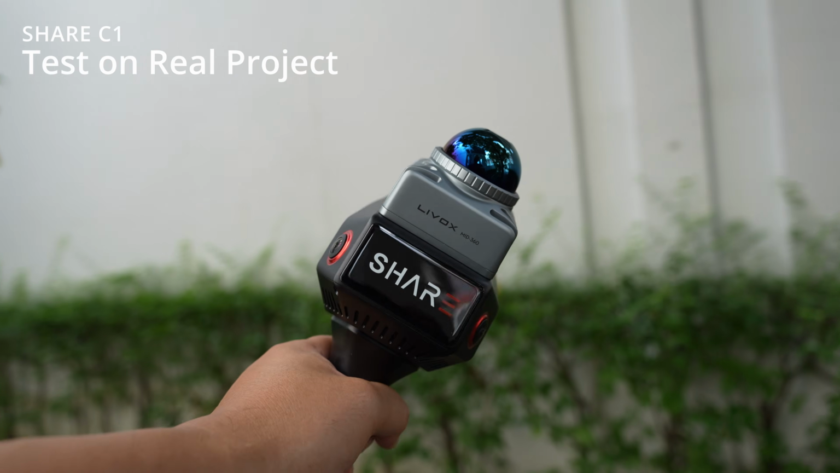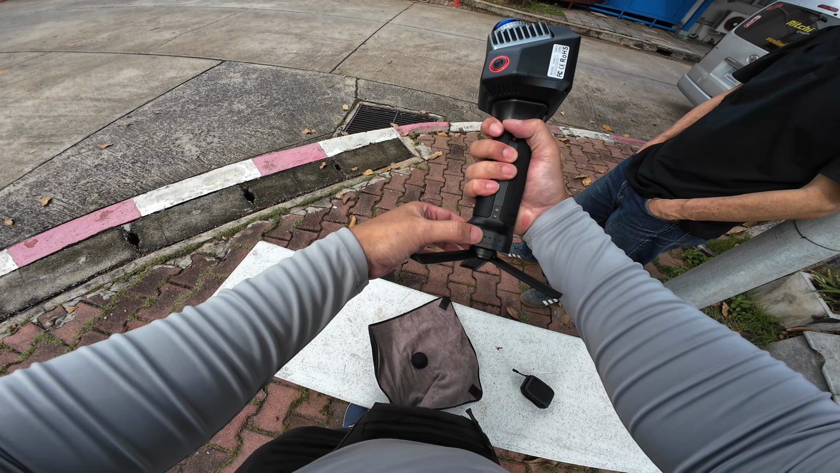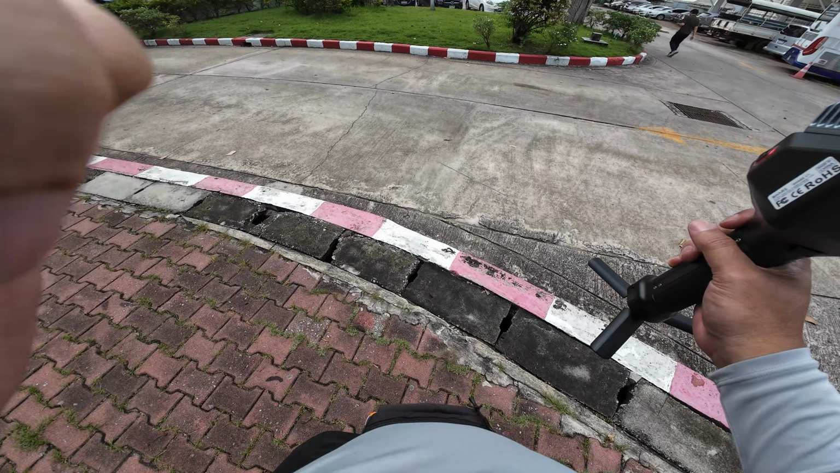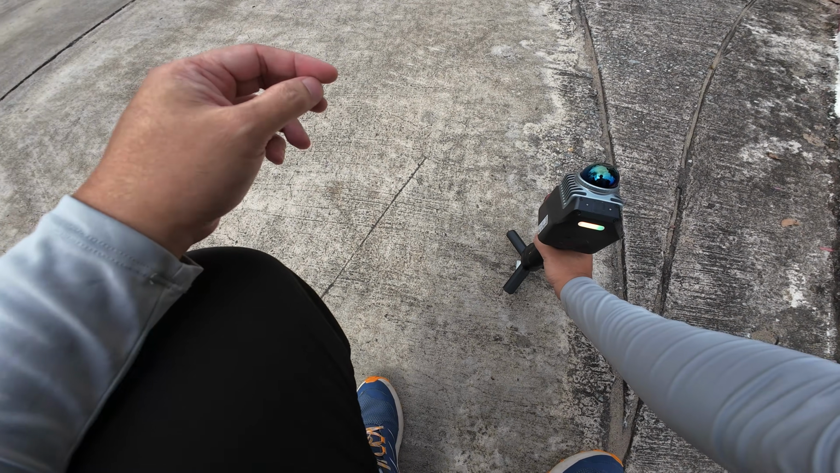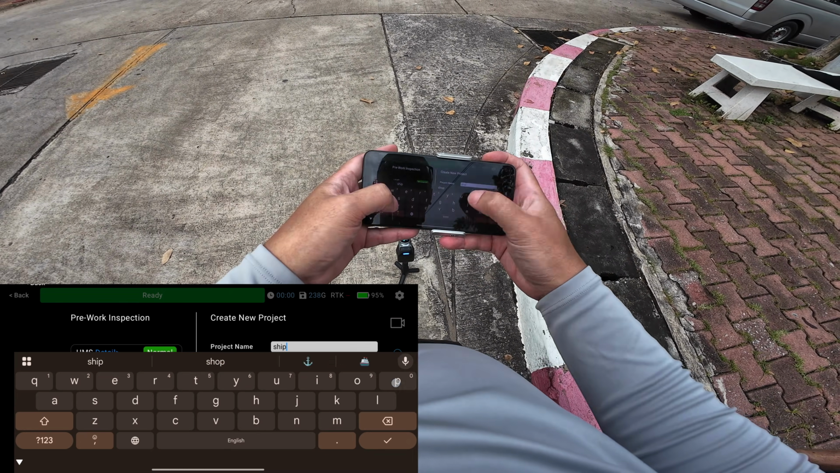Hi, this is SHARE C1, a new budget LiDAR scanner, and today I'm going to put it in a real project, 3D scanning for designing a bus canopy. It's a government project.